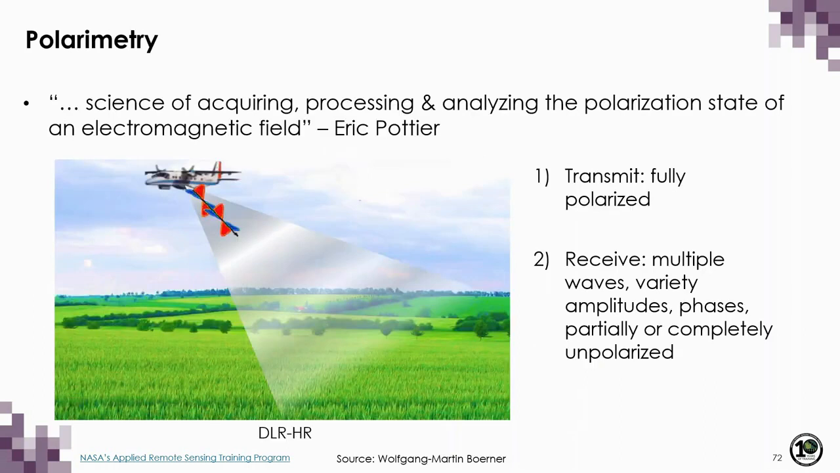So with all this information, we can finally talk about polarimetry, which is the science of acquiring, processing, and analyzing the polarization state of an electromagnetic field. Essentially what we transmit is a fully polarized wave. There's an interaction between the target and that wave. And then we receive typically multiple waves of varying amplitudes and phases, which are most often partially or completely unpolarized. In radar polarimetry, we study why and how these differences arise based on the characteristics of the surface, including roughness, orientation, and shape.